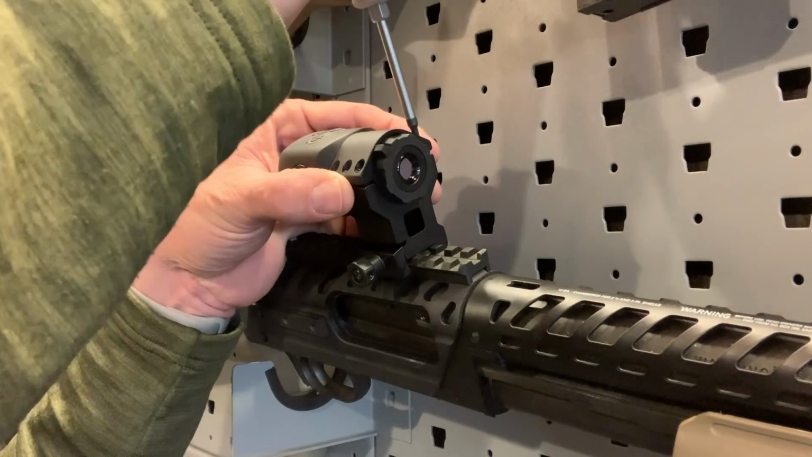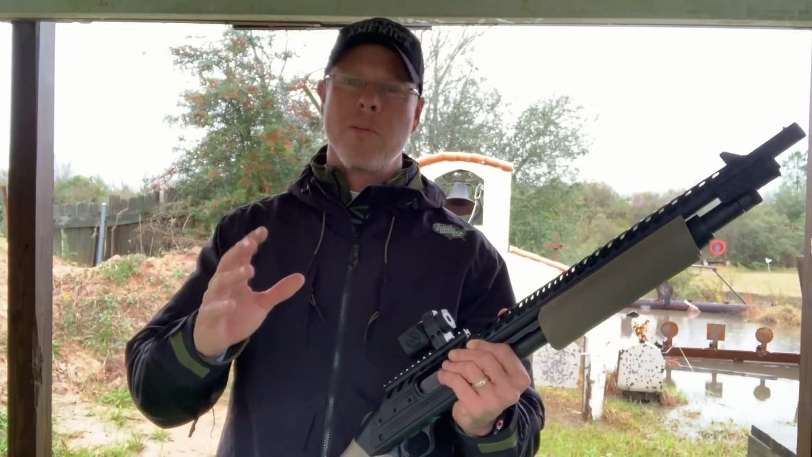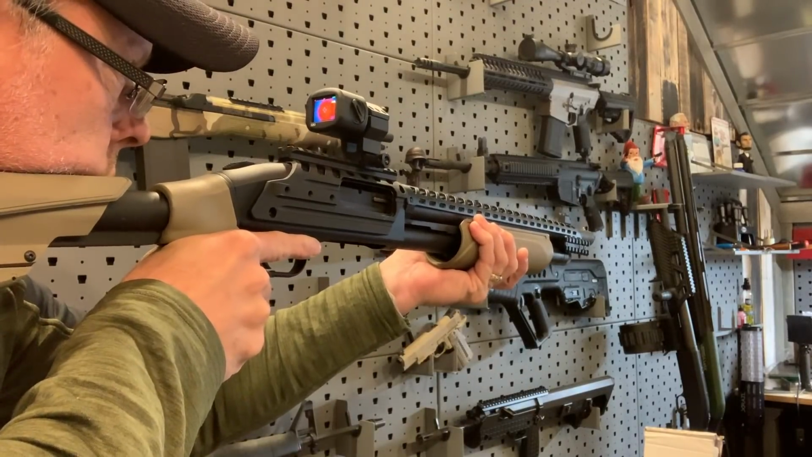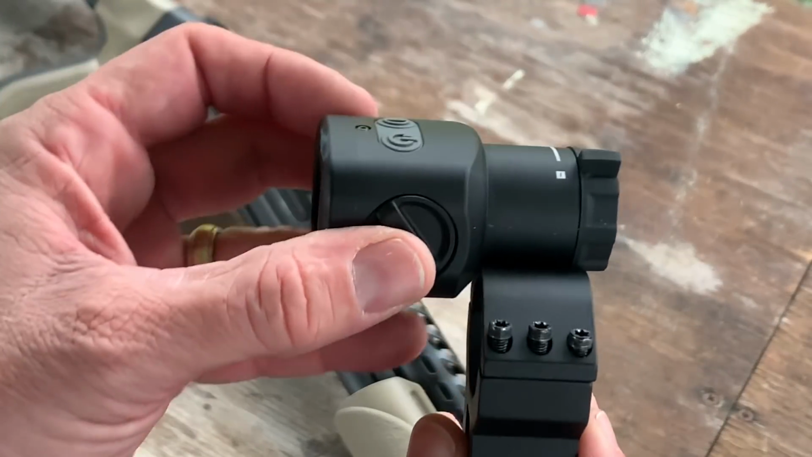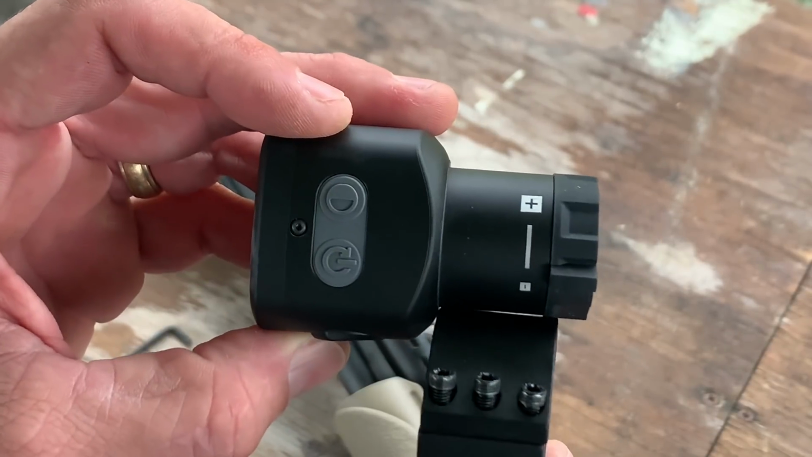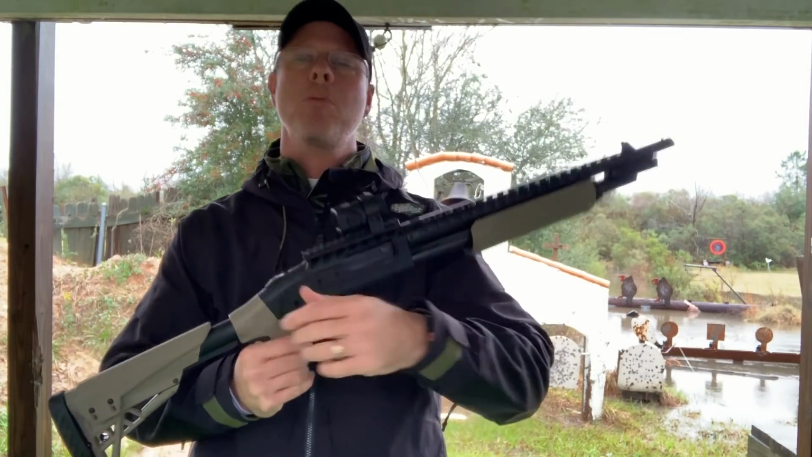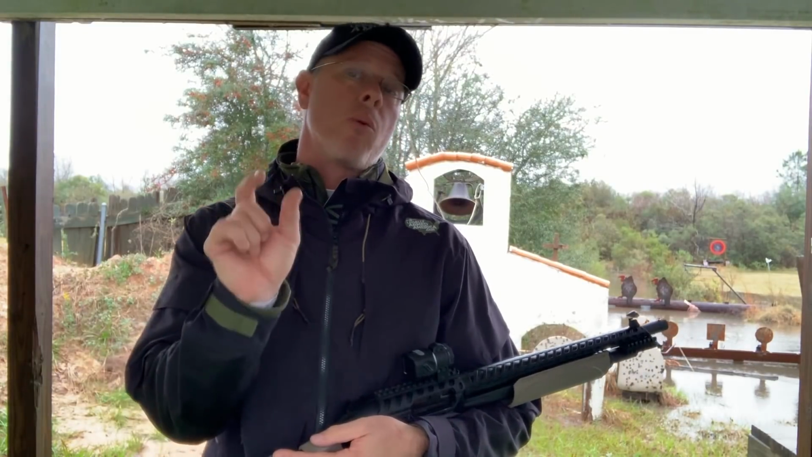Now, I started out with a pair of Vortex 30 millimeter rings. It's really hard for me to say that. And I had them sitting up pretty high. Now, two things about that. First of all, as you can see, the rings were too wide. So they grabbed hold of the magnifying area right here. There's a ring right here in the front that helps you magnify from, I think, 3 power to 6 power. Okay, so my ring was too wide.